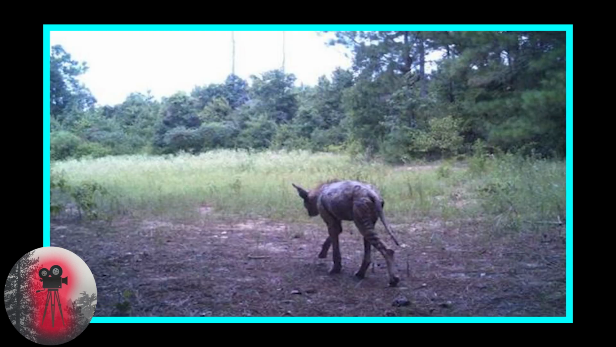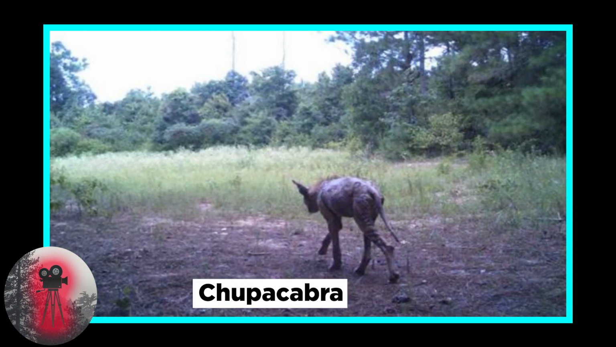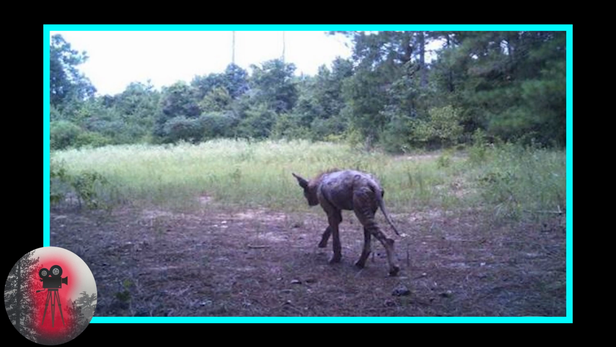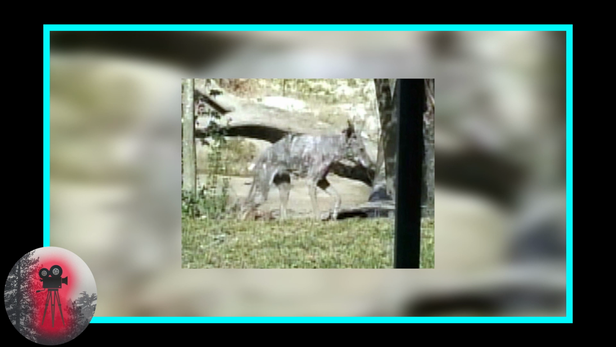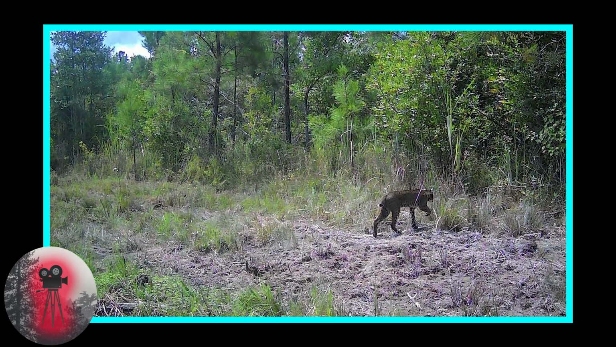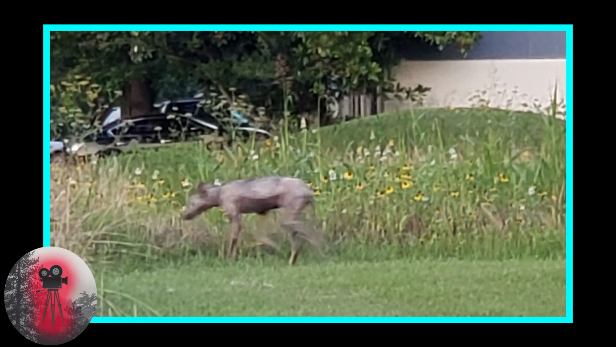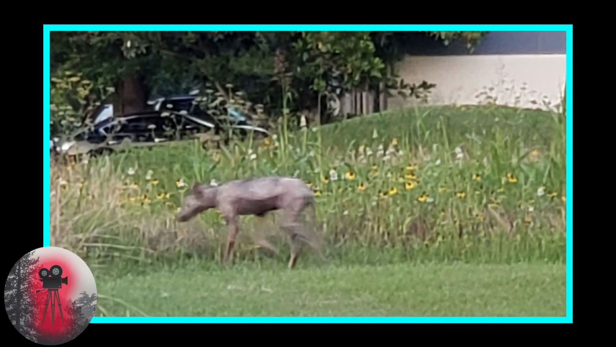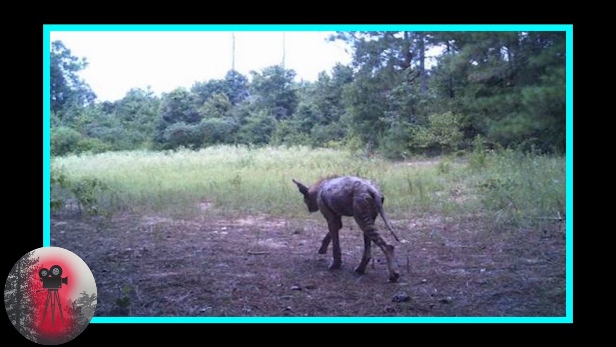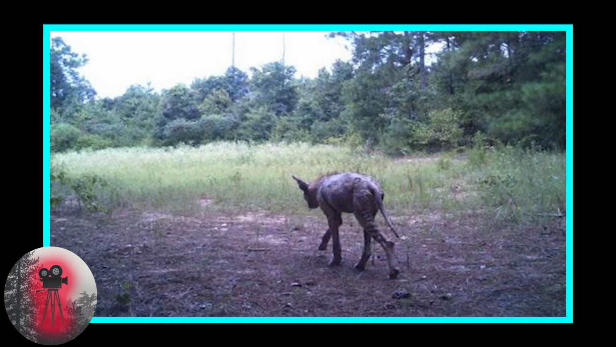Check this out. Chupacabra. This photo was taken only 3 miles away from the mystical waters of Toledo Bend Lake in Louisiana. A lot of viewers had ideas about what could be in the photo. Some thought it was a hyena, a coywolf, or a chupacabra, while others went as far as to suggest that it could be a new species created by the government. The photo was forwarded to Dr. Jim LaCour of the Louisiana Department of Wildlife and Fisheries.